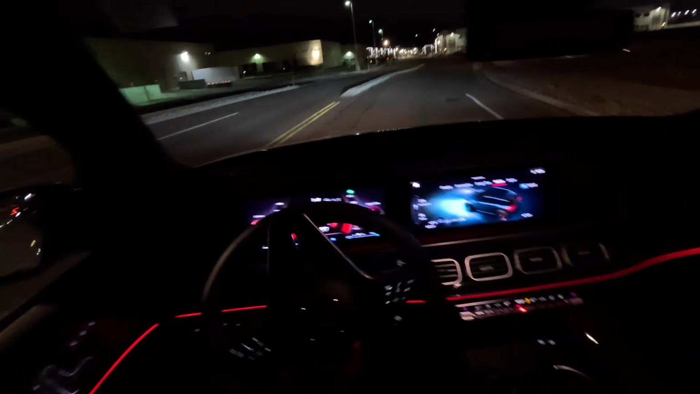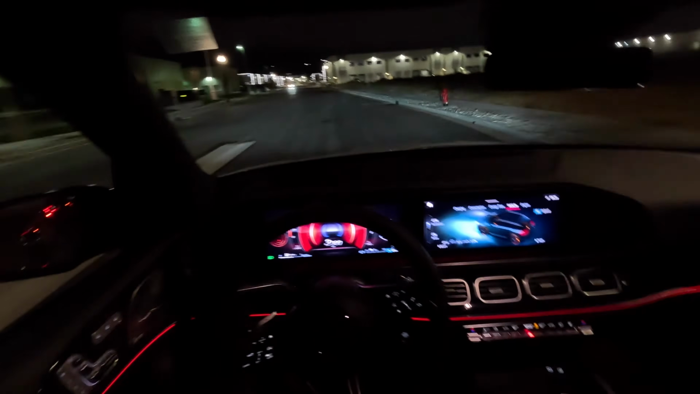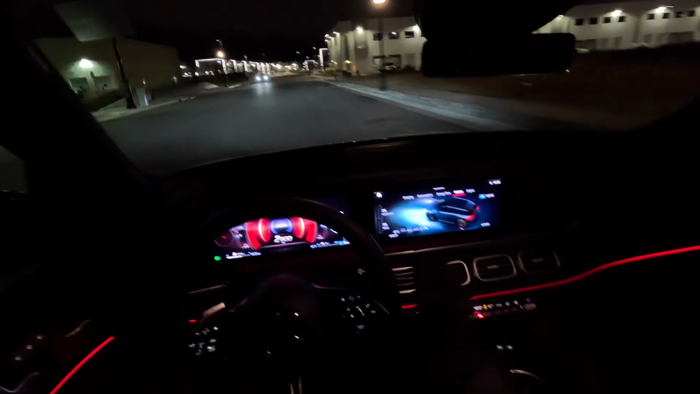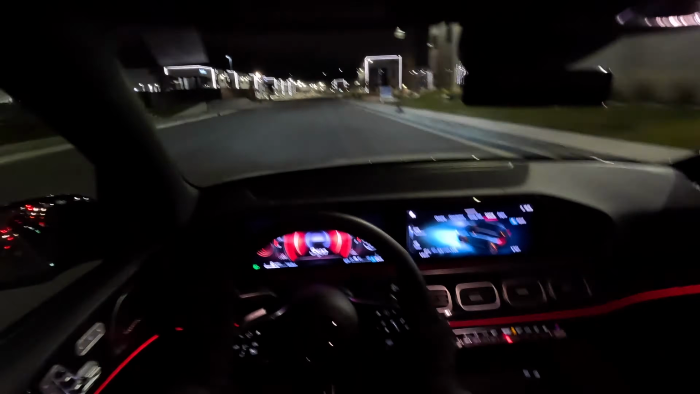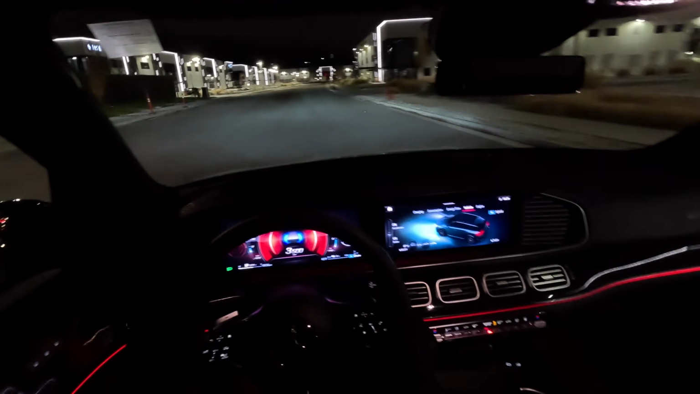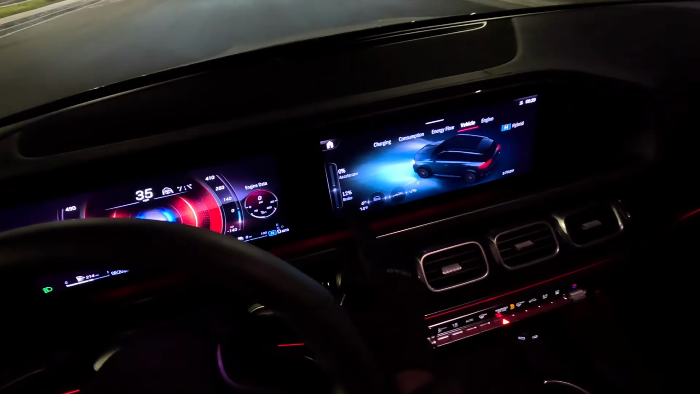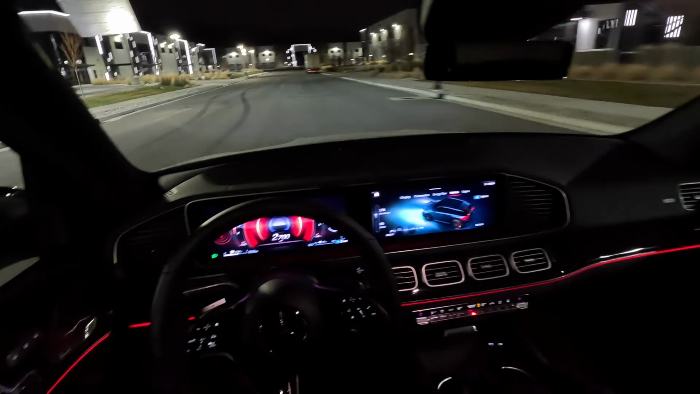So if you like to accelerate, it's gonna show you right here 40% acceleration, 30% if you ease off the gas. Then as you step on the brake, you can actually see the application of brakes. The harder you brake, you'll see those metrics up here.